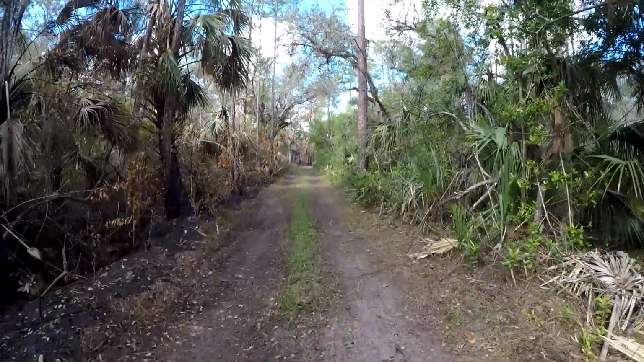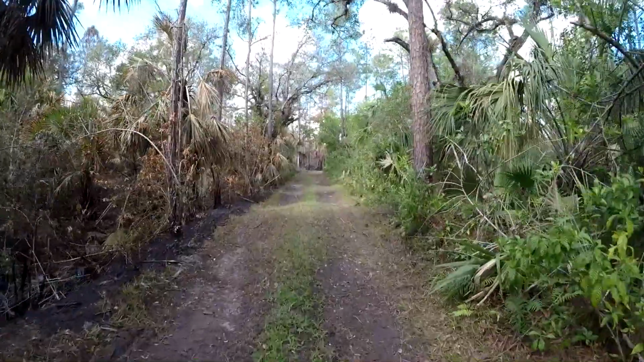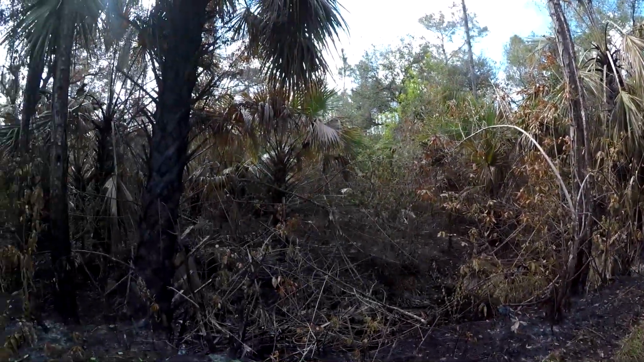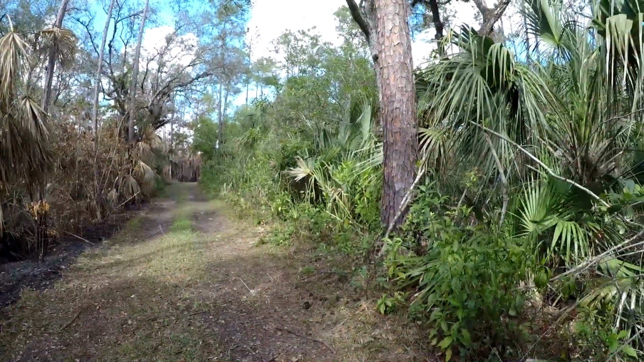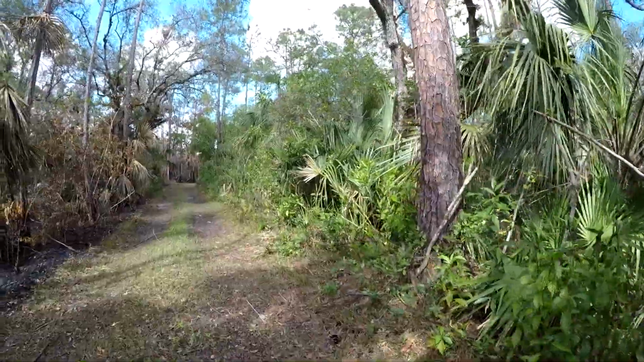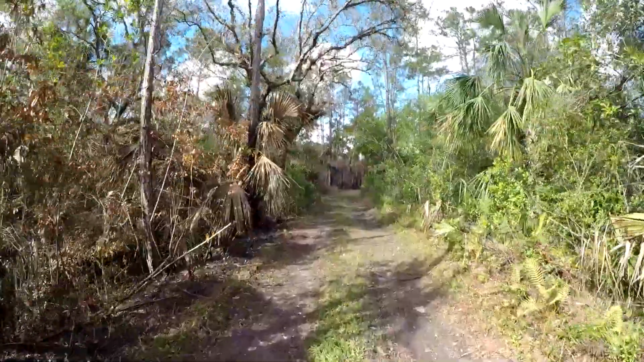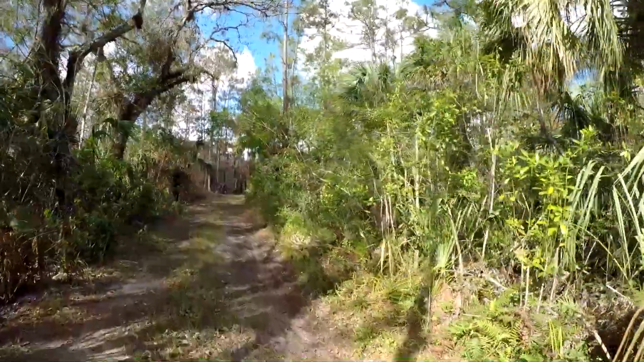This road that I'm walking on here was the northern border of the shaded area that they were going to burn. You can see on the south side of the road here, it's all burnt up. But then just 20 feet away over here, it's untouched. So I guess that's what they mean by a controlled burn. They're able to really control the areas that they want to burn up and then protect the areas that they don't. So that's pretty neat.